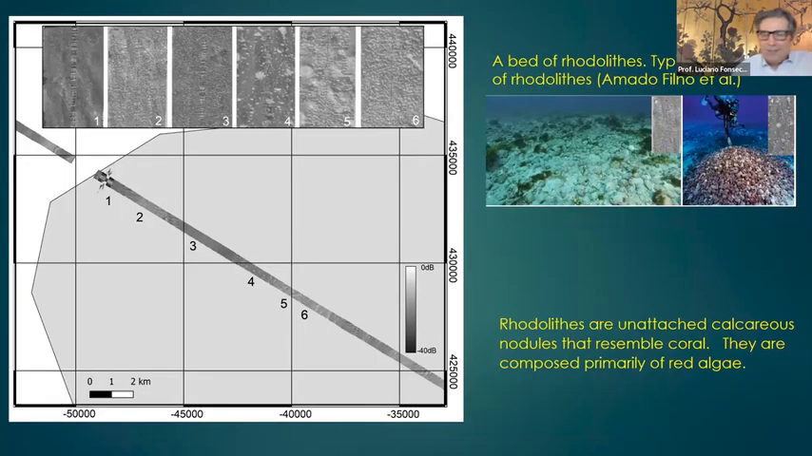There was a node map there telling there were rhodolites. Rhodolites look like coral, but they're round, primarily composed of algae. This is how they look.